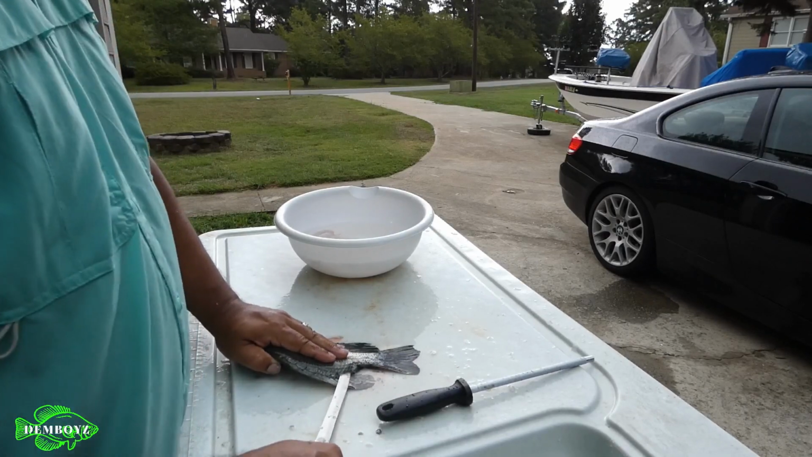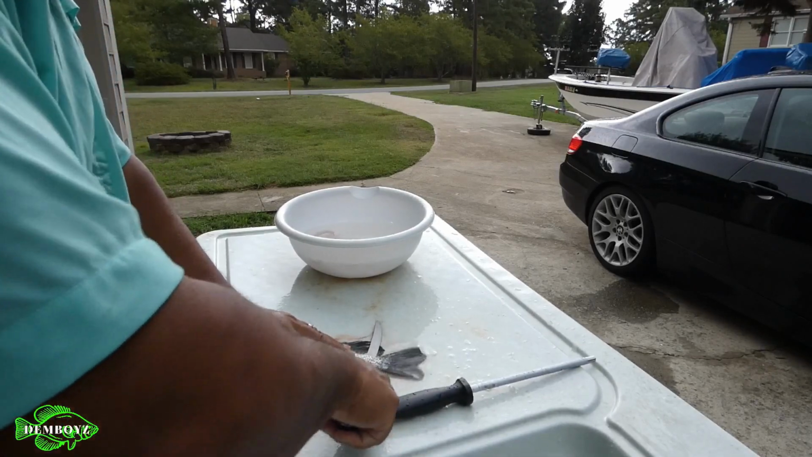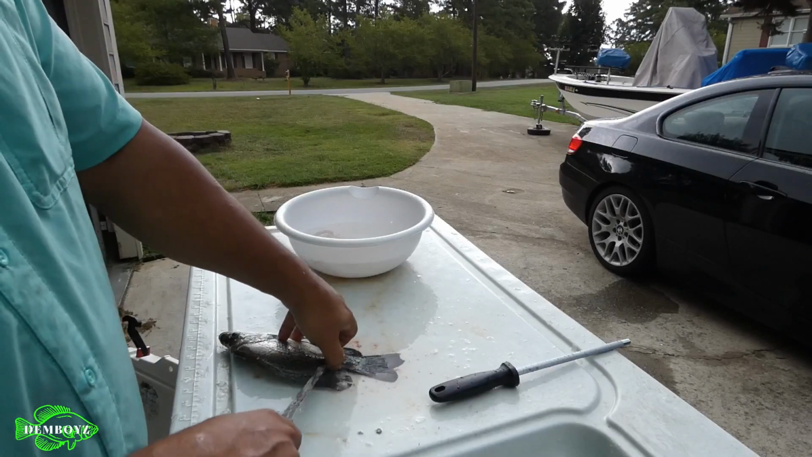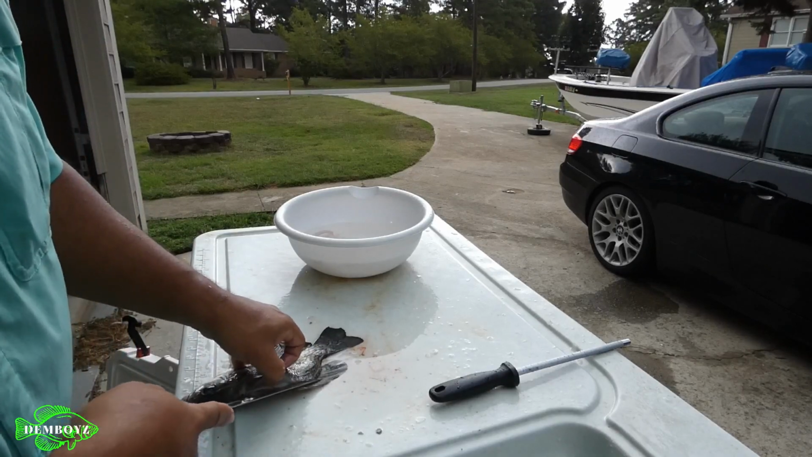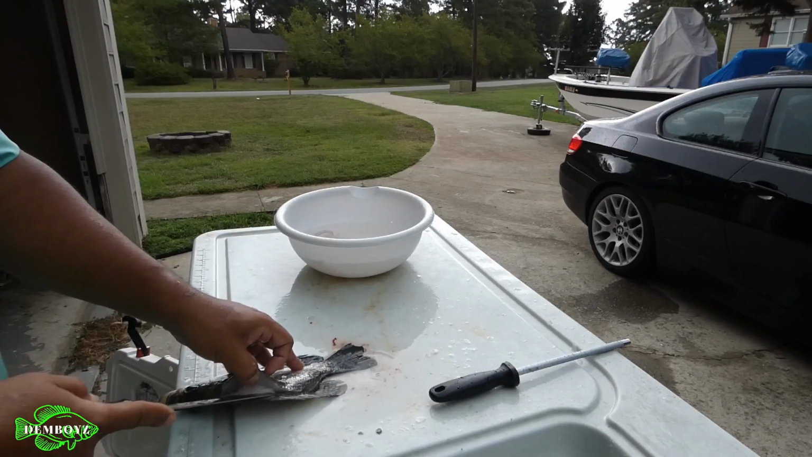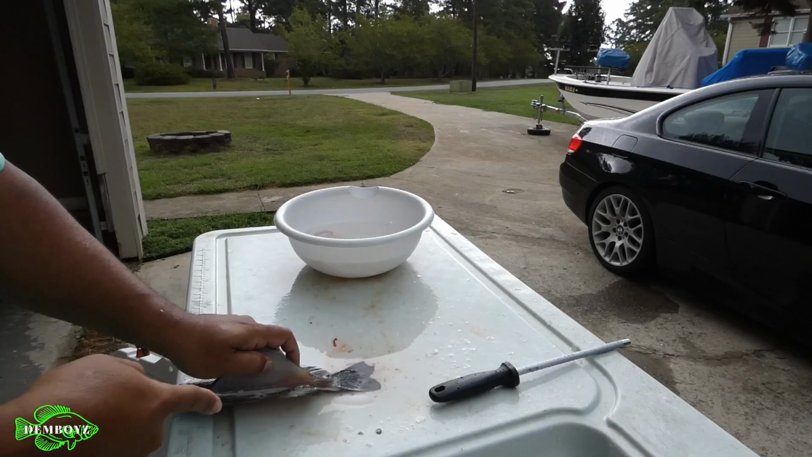When you get to the end of that dorsal fin, take that knife and run it across that backbone and run it out the back. That finishes your fillet off in the back. Then you come back up, put your thumb in that incision, like so. Just follow it down. Let the knife do the work, you know. Just follow it down till you get to that backbone.